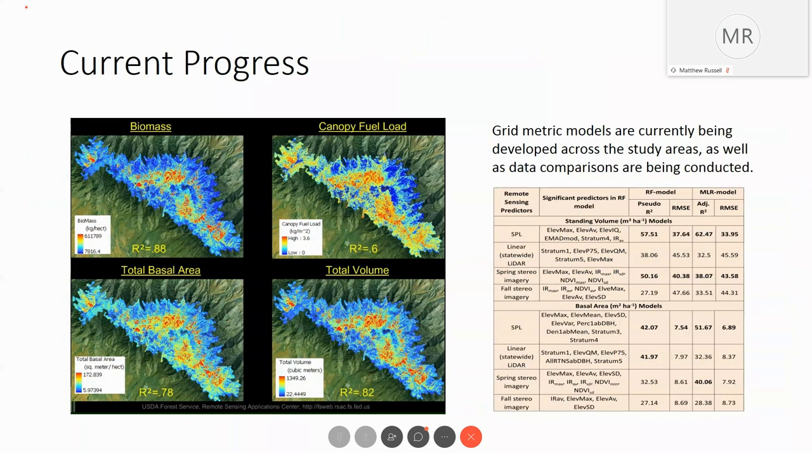The other thing that we're working on, in fact, Ram is the one working on this, is grid metrics, and using those models to create data for other uses like biomass, total volume, and basal area.